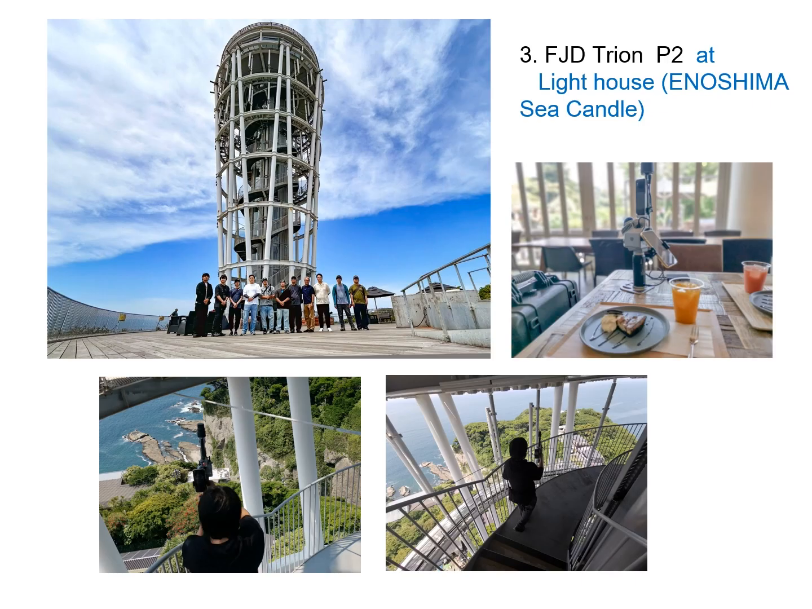From the third example onward, I would like to explain a case study using the recently released compact and lightweight Trion P2. As a verification site, I will introduce an example of a LiDAR scan of the Enoshima lighthouse, the Sea Candle, located in Fujisawa City, Japan.